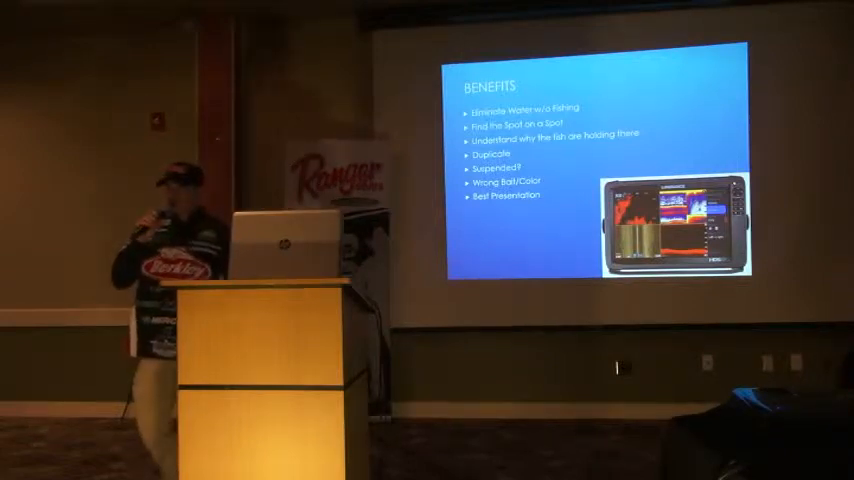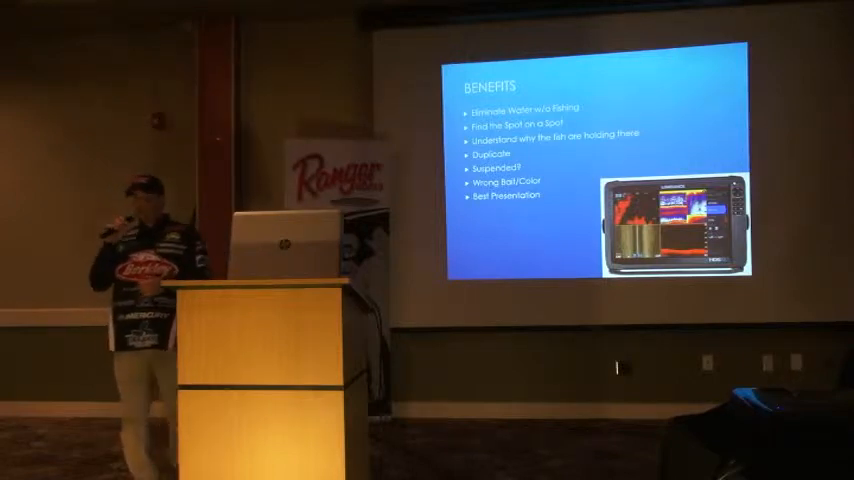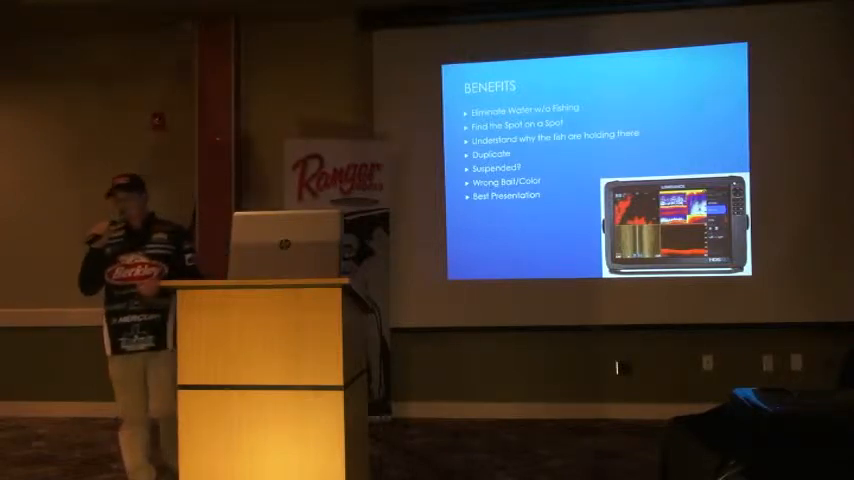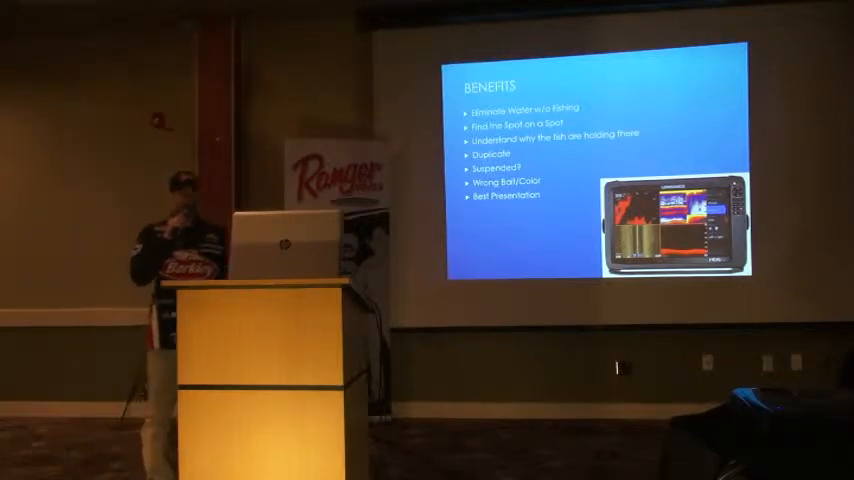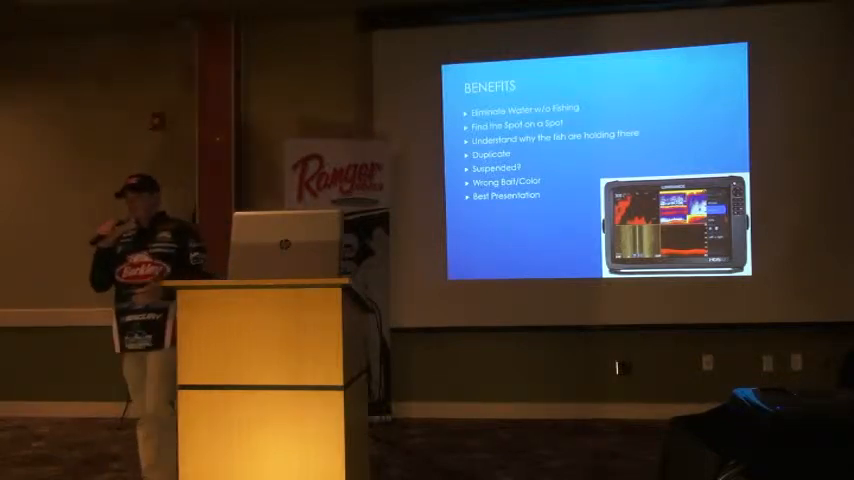And another big thing is, especially with side scan, finding that spot on a spot. You could have a lot of big structure, big points. There's a lot of big points that are on a lot of bodies of water that are not very good, and there's a lot of reasons behind that.